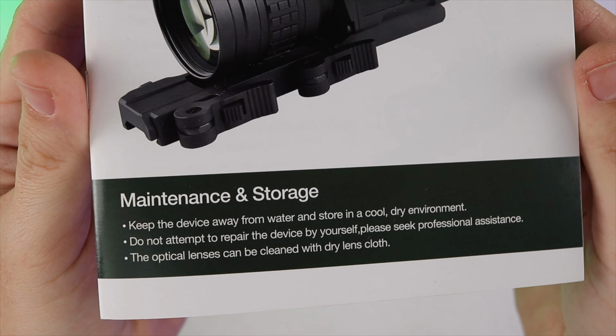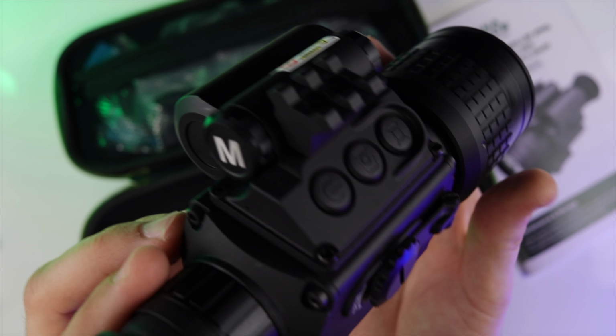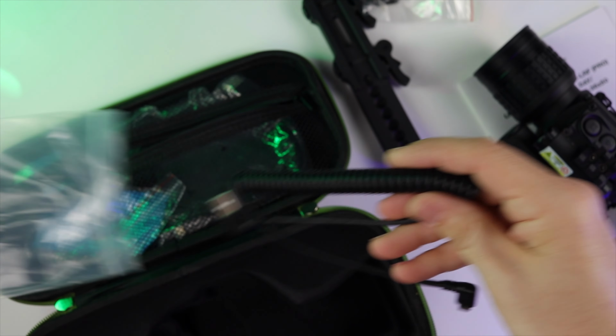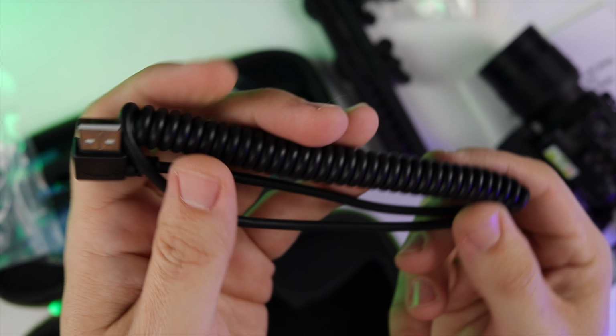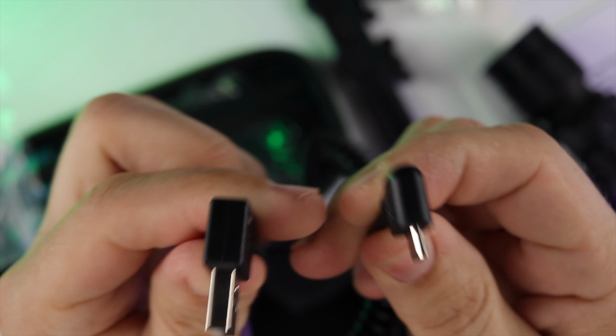Everything is packaged nicely in a soft shell case, which is unbranded and has a nice nylon construction, and voila, here is the LRF scope in full. Now also included is a Picatinny mounting rail with quick release double locking mechanisms. There is a coiled USB to micro USB charging cable, which can be hooked up to an external power bank of 5 volts, 2 amps.